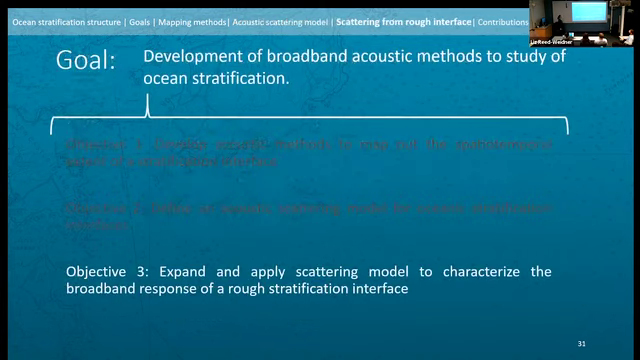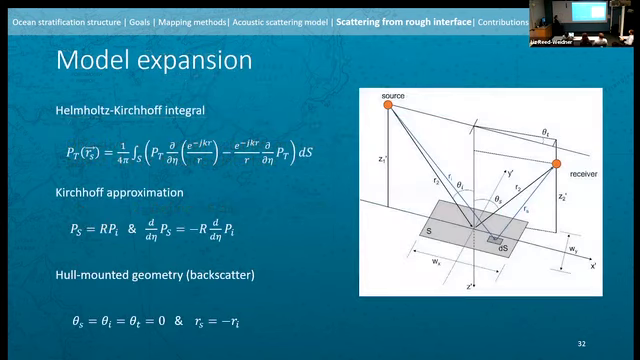So that's the goal of objective 3: expand and apply our scattering model to characterize the broadband acoustic response of a rough stratification interface, actually a series of increasingly rough stratification interfaces. So the first step is to expand the model. There is lots of literature in underwater acoustics for scattering from rough surfaces. Seafloor and sea surface have all been modeled that way. So there is lots of literature to pull upon.